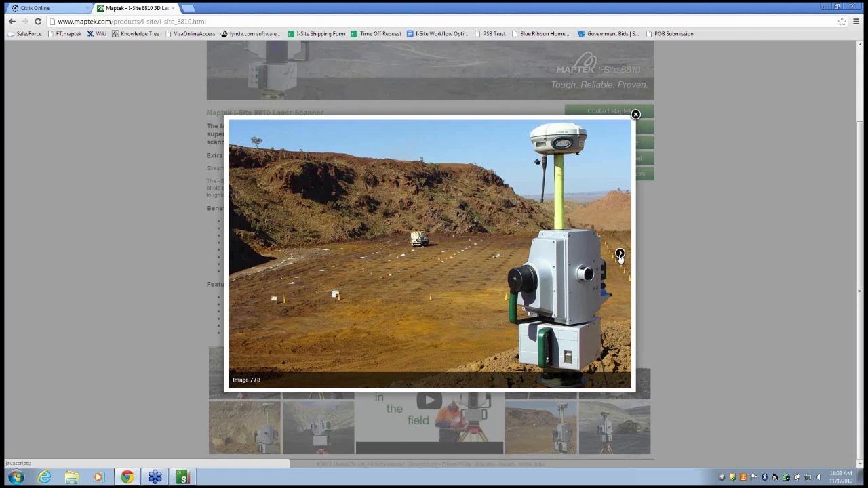The 8810 has everything else that the 8800 had, including the longer extended range, and we've actually improved the accuracy down from 10 millimeters to it's now an 8 millimeter accuracy scanner.